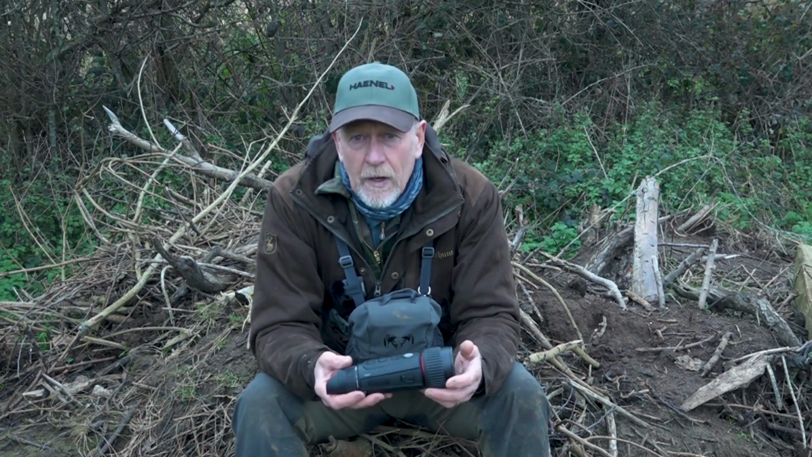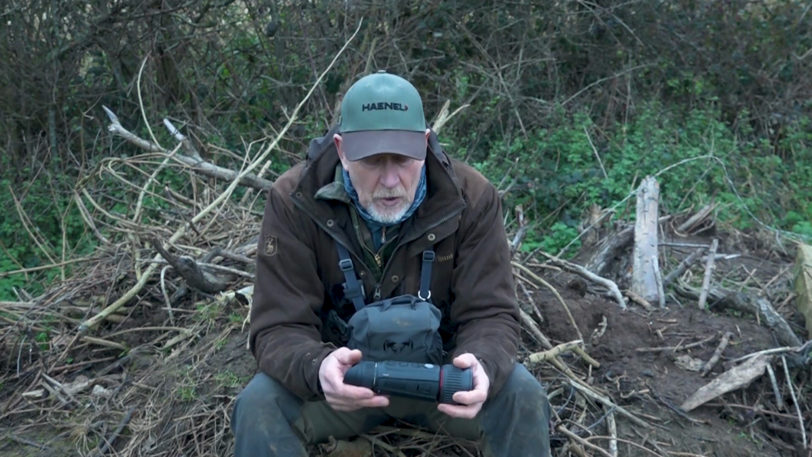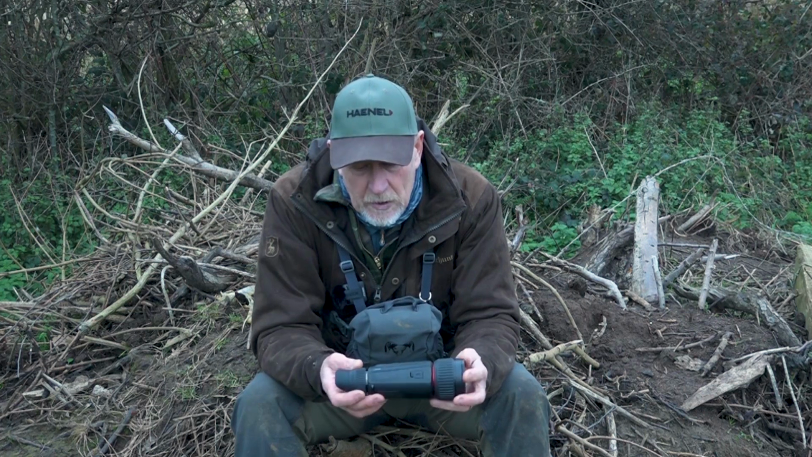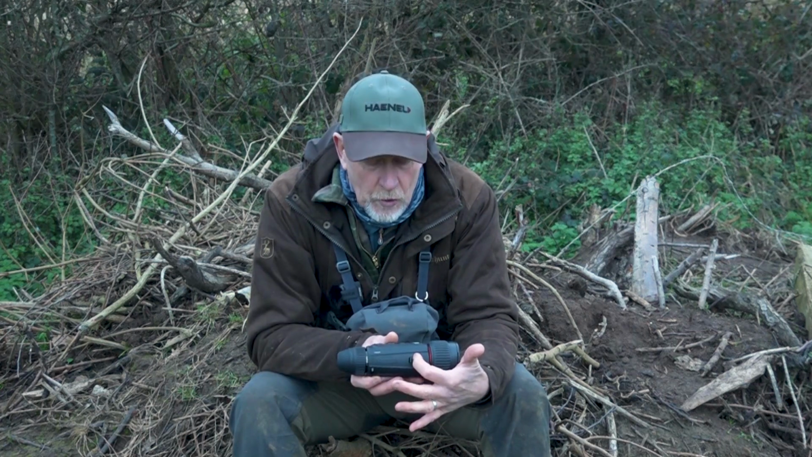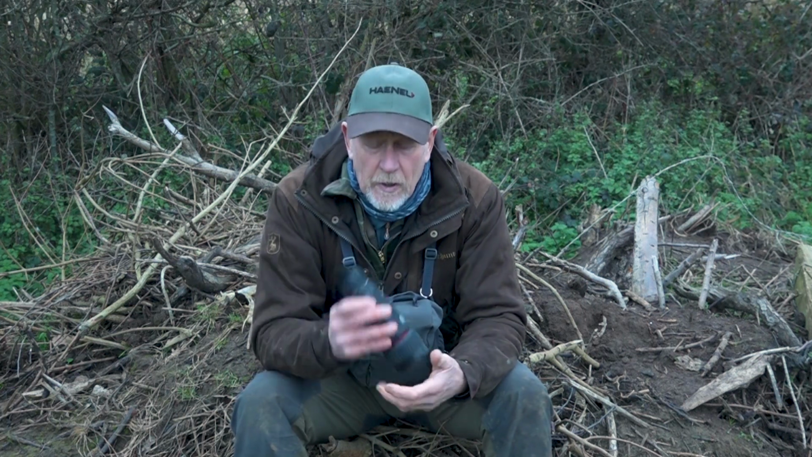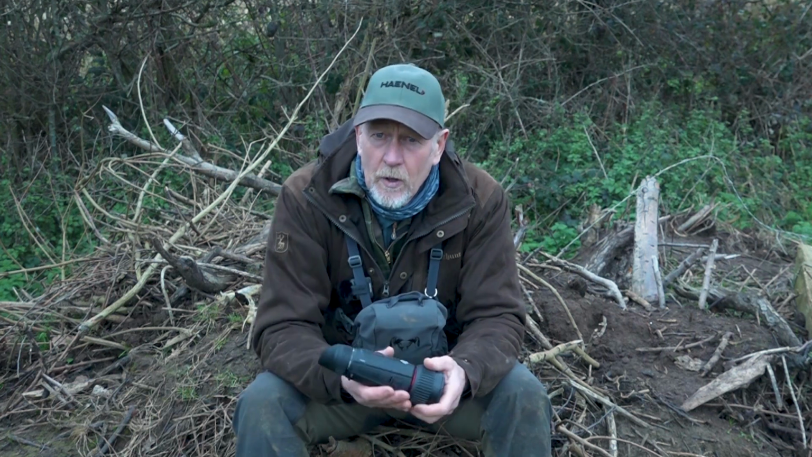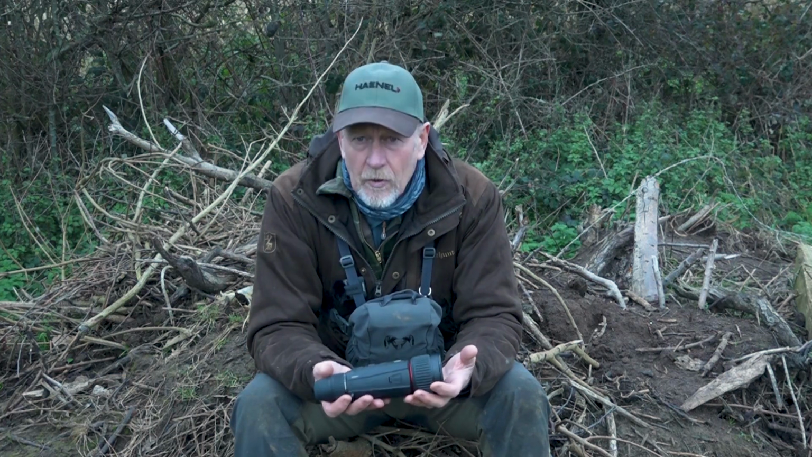You can download through the menu onto devices, phones. You can set that all up so it's Wi-Fi enabled, or you can use the standard USB charger, which I tend to do, to download images onto the computer. So it's fully compatible, and there's a little charging port in there for your USB connector. All nice and neat. Your straps are well positioned for your harness. The unit weighs 650 grams, so not massively heavy, but there's a lot of bang for your buck here. So there is some weight with it naturally, but not excessively so.